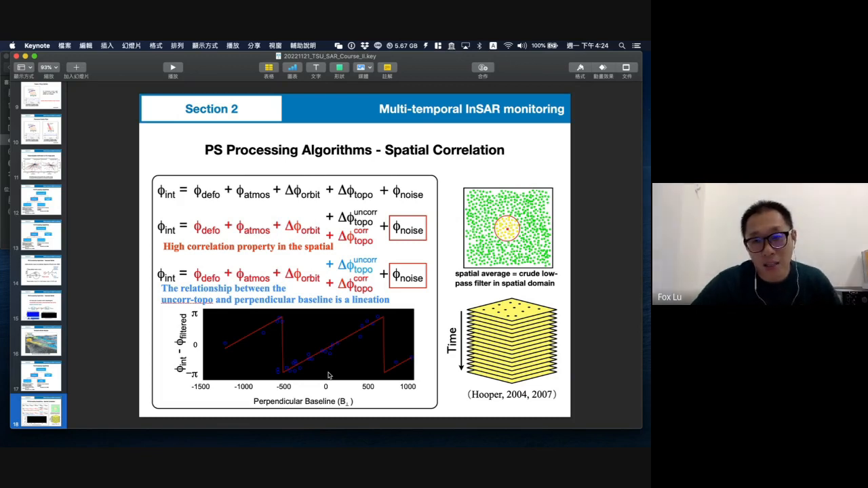In STEMS, this algorithm assumes all the pixels include this component, as I presented before. But if there is a high spatial correlation, the deformation should be the same. The atmospheric effect should be the same. The orbital effect should be the same. The noise should be the same. The one thing that should be different, being uncorrelated in space, is the topography.